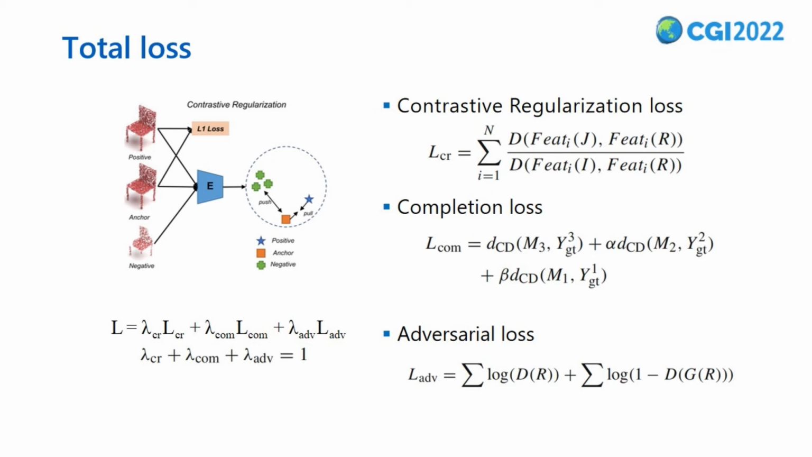As for the feature space, we use per point feature denoted by feat I, which is extracted by a pre-trained model from PointNet++. The completion loss is the chamfer distance between the generated point cloud R and ground truth J. All 3 point sets produced by the generator are taken into account. The adversarial loss in PointALCR is similar to that in GAN, where R is the reconstructed results, D is the discriminator, and G is the generator.